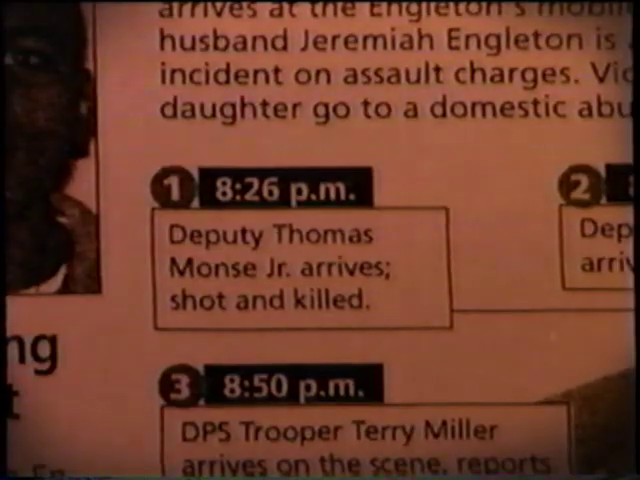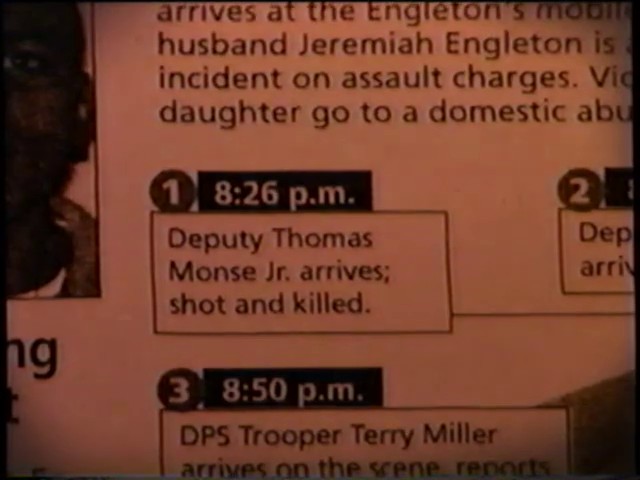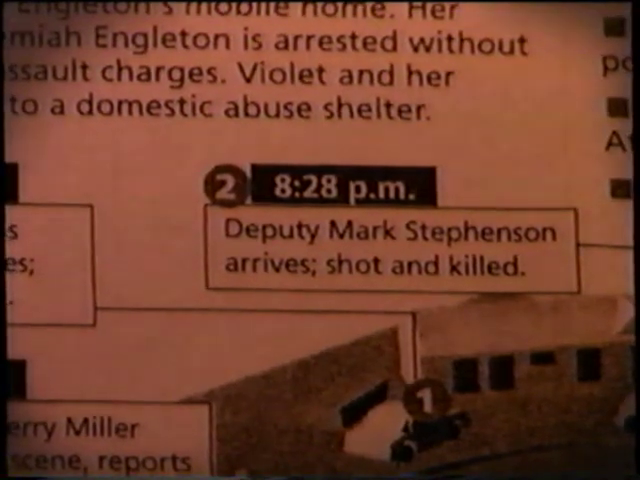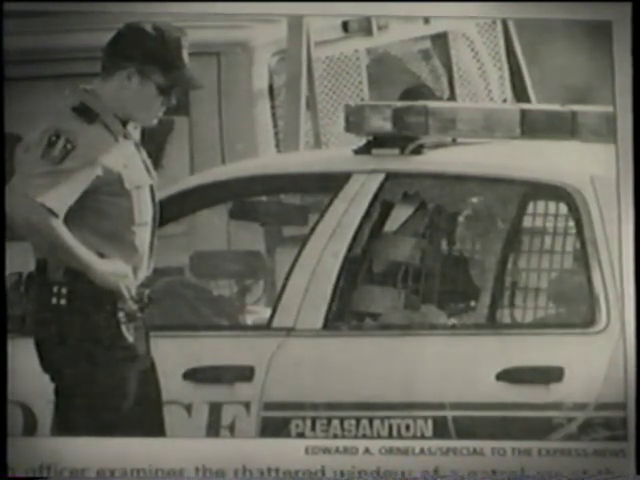The guy had gotten out of jail. He'd been arrested the night before by one of the officers on a domestic violence charge, and spent the day in jail. When he got out, he went out and spent approximately $400 on ammunition. He set the ambush up, and he was just wanting to take officers out. He knew he wasn't going to make it.